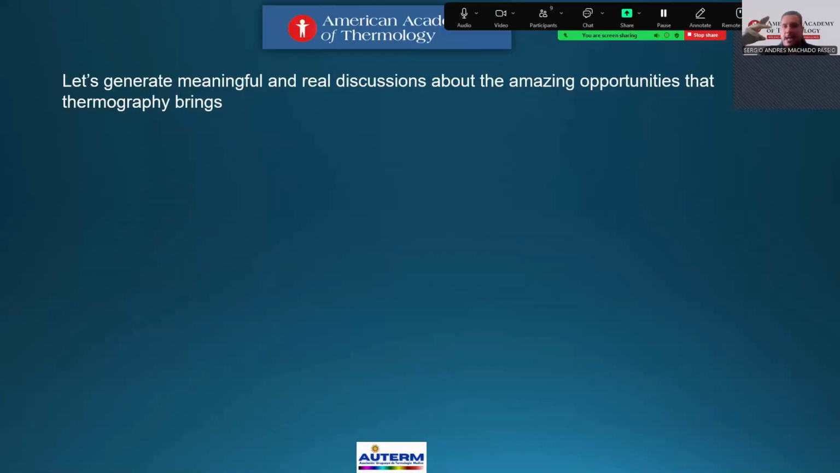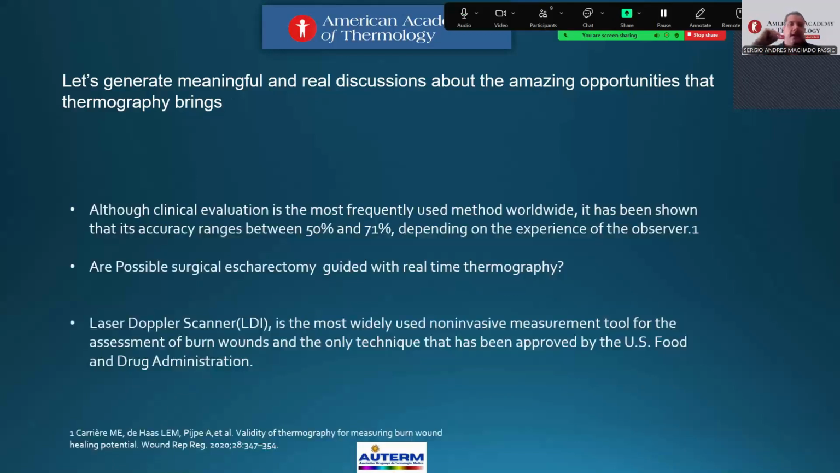Now, together, let's generate meaningful, real discussions about the amazing opportunities that thermography brings. Clinical evaluation is the most frequently used method around the world, and it has been shown that its accuracy ranges between 50% and 71%, depending on the experience of the observer.